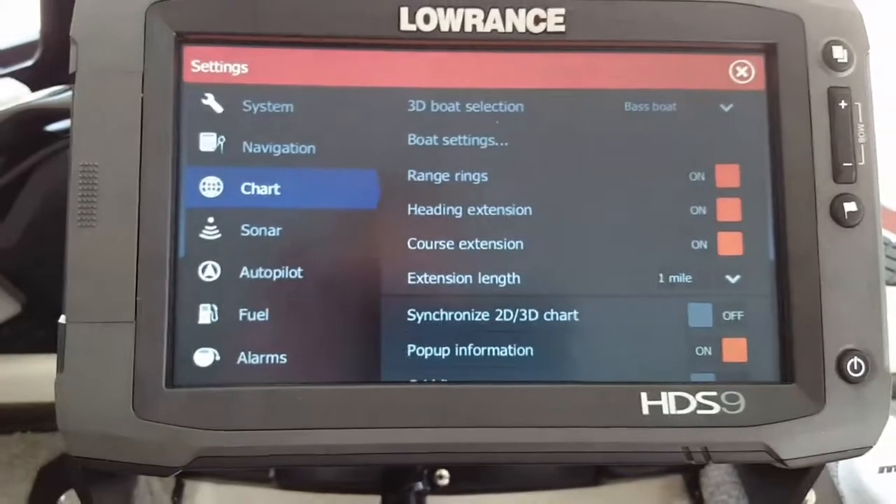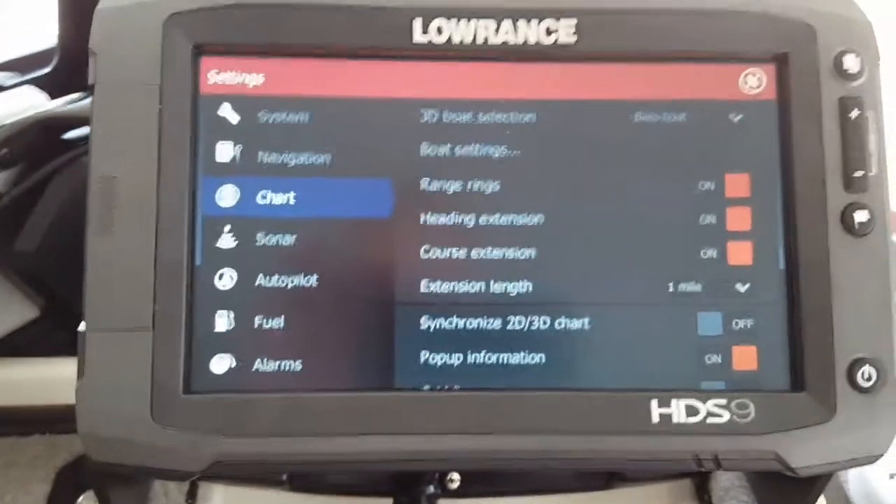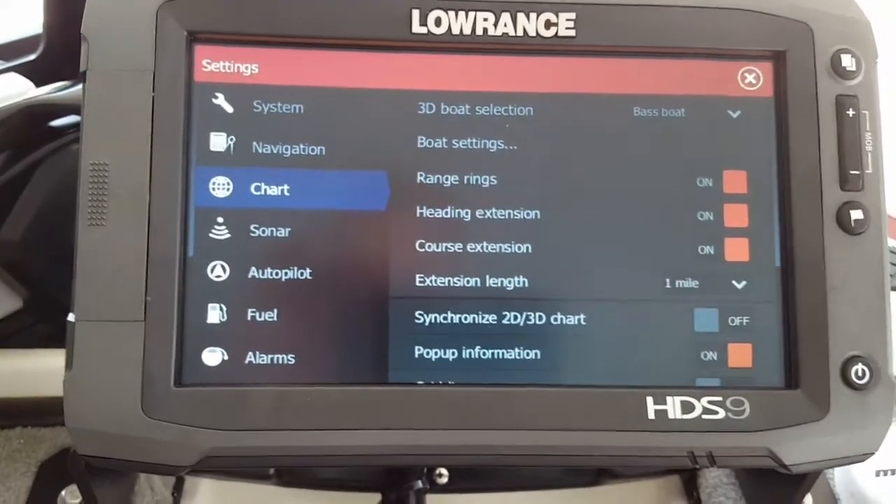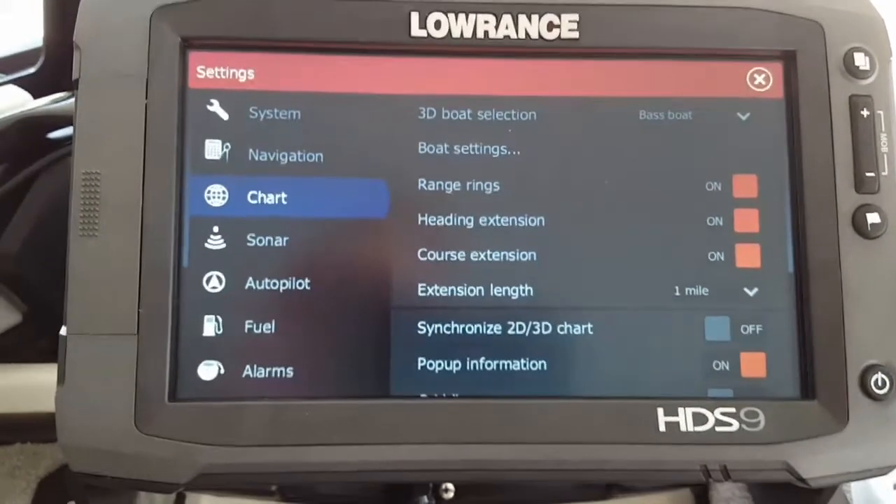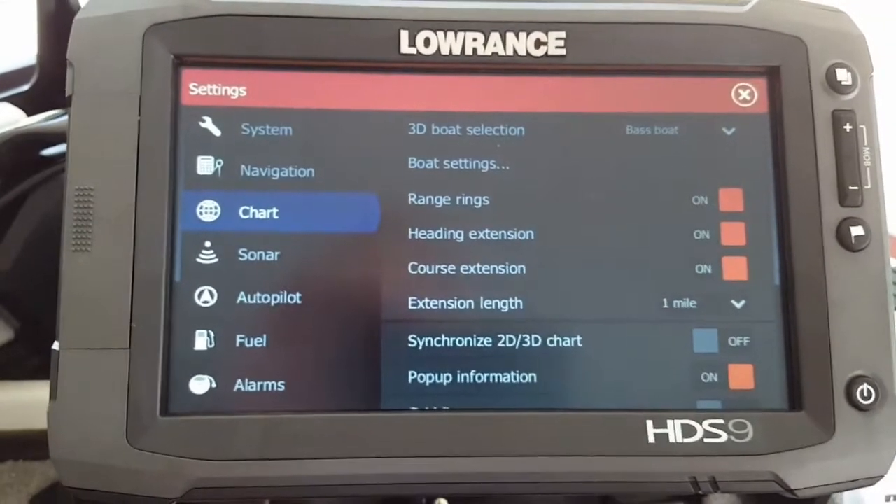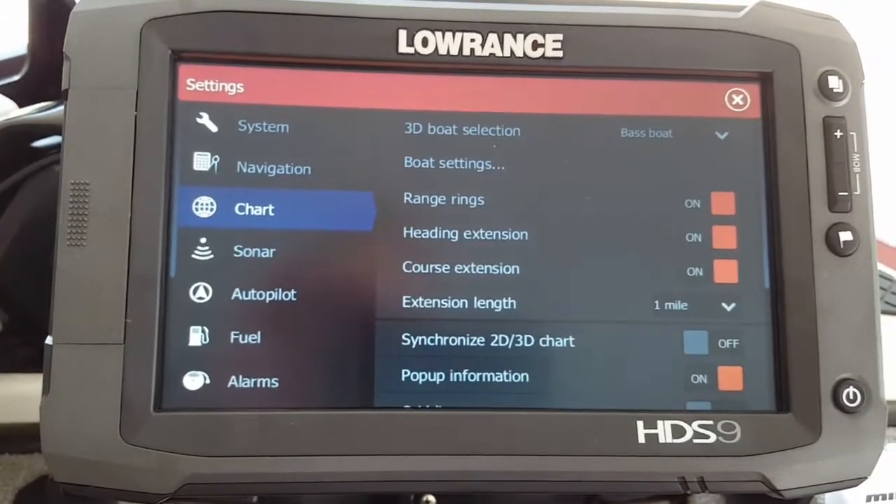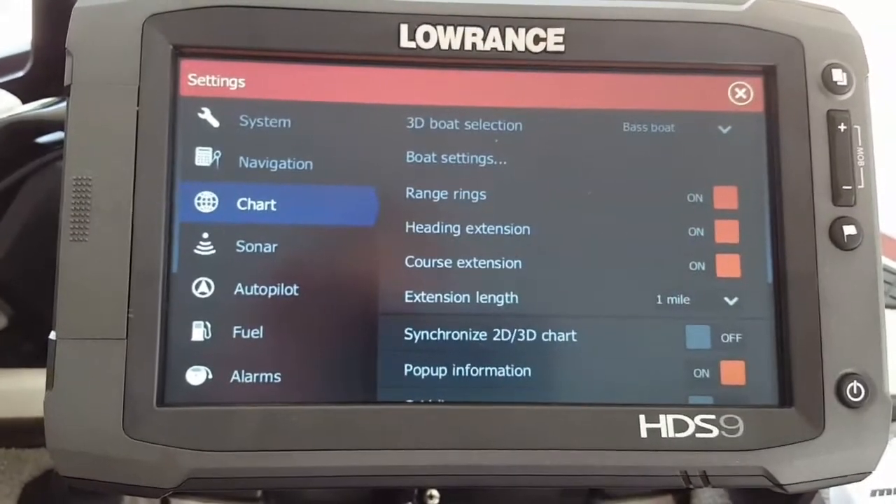But I'm running this setup. This is a Touch Gen 2, and I got a 12 Gen 2. Both have 4.5 updates on them, so they're both synchronized and running the same. I'm running Ethernet cable because I'm sharing waypoints, and I'm sharing the Navionics chip. I'm sharing that in the 12. Got a NMEA 2000 network hooked to it, and it all just works fabulous for me.